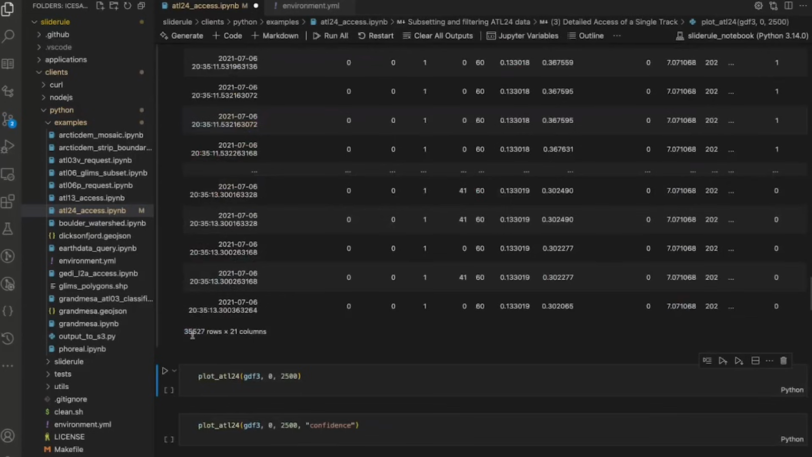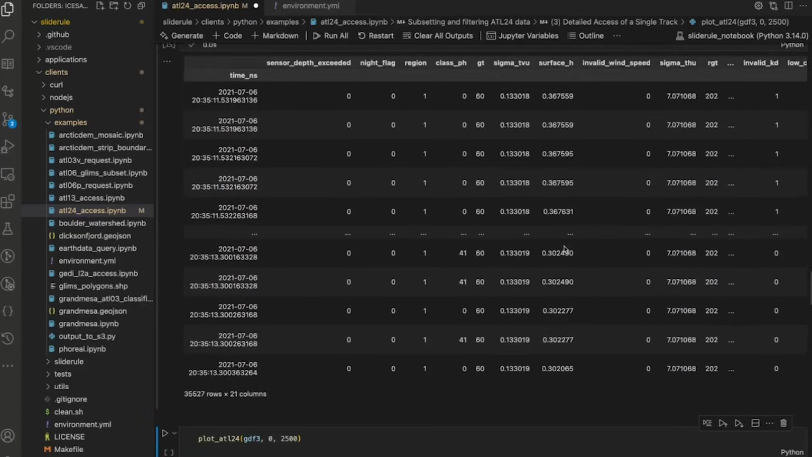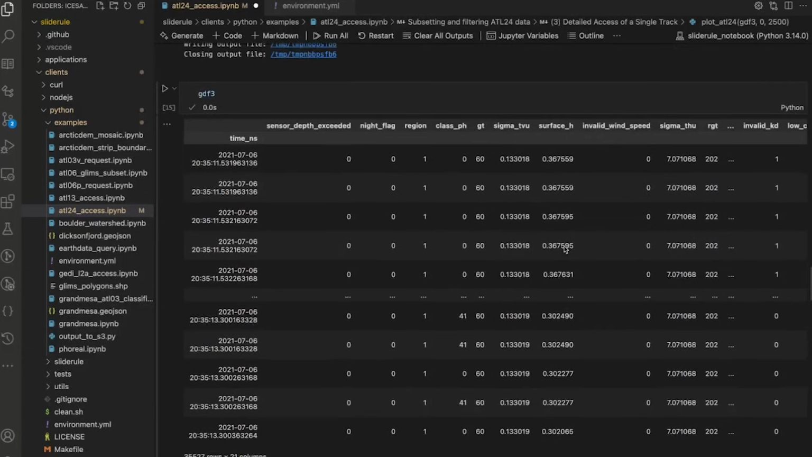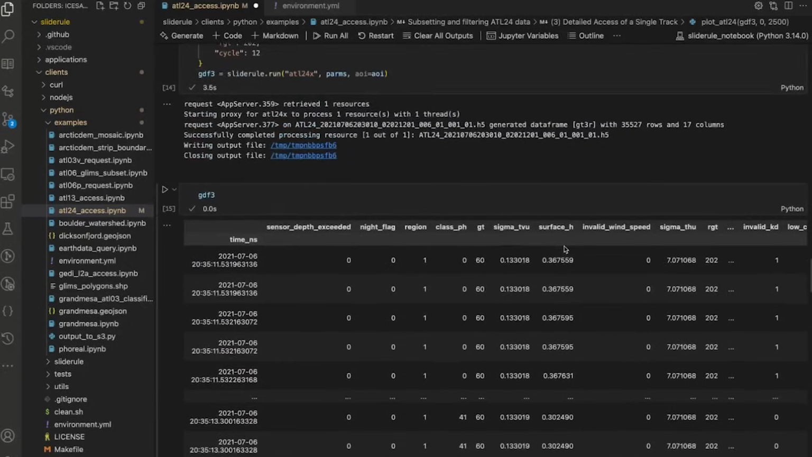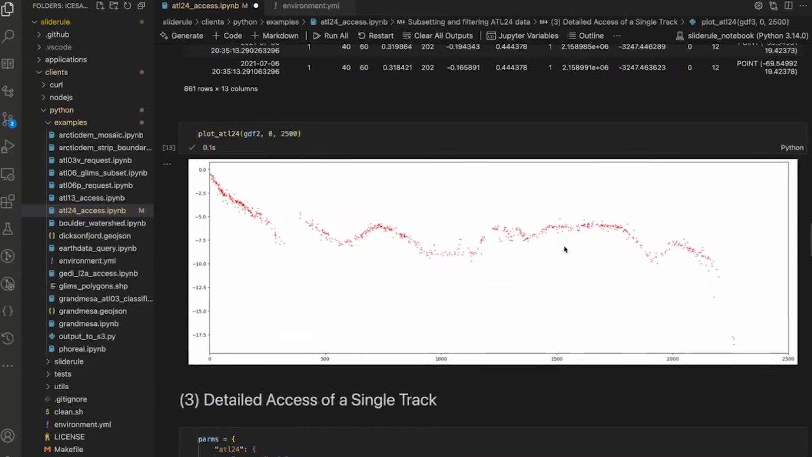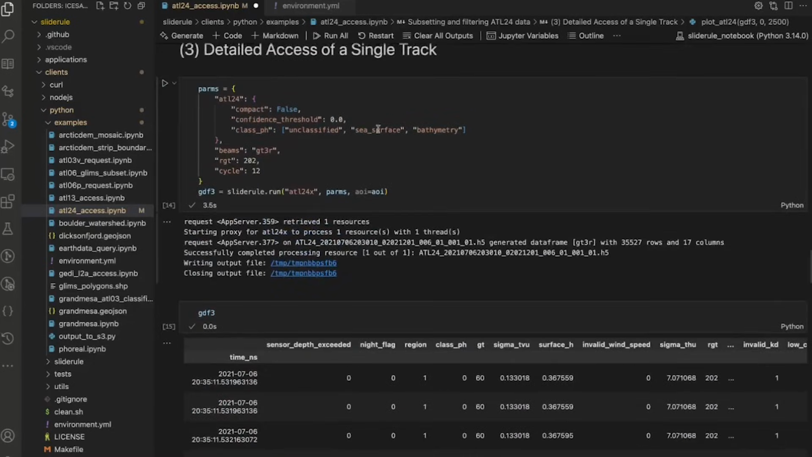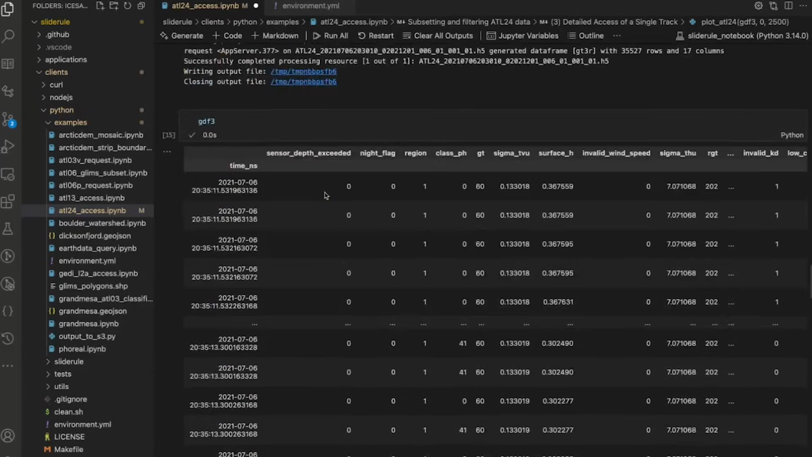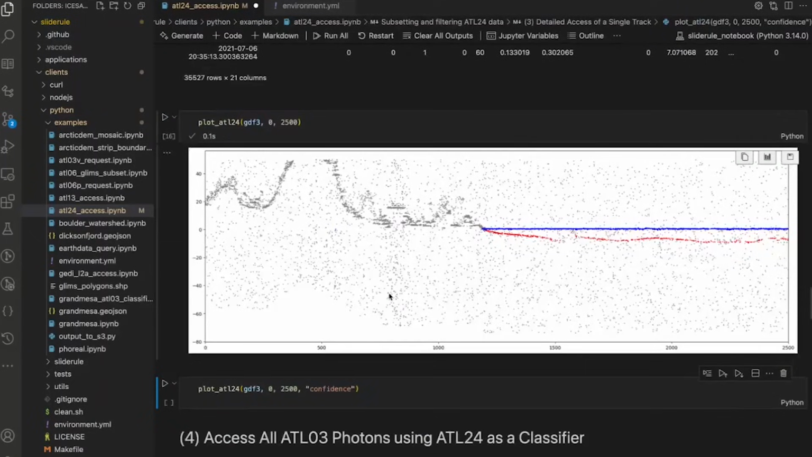And now we have 35,000 photons. The reason we have 35,000 photons instead of the 800 some up here is because we're asking for all the photons, not just the bathymetry. So we're getting a lot of sea surface and unclassified photons. So let's plot that. And here you see it.